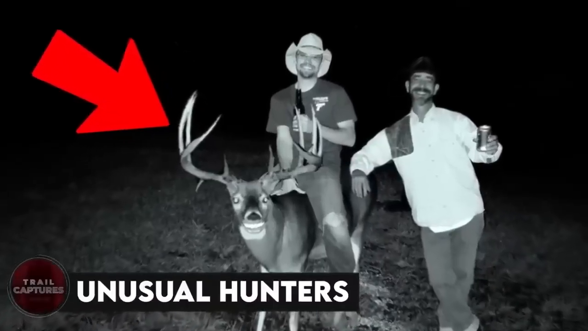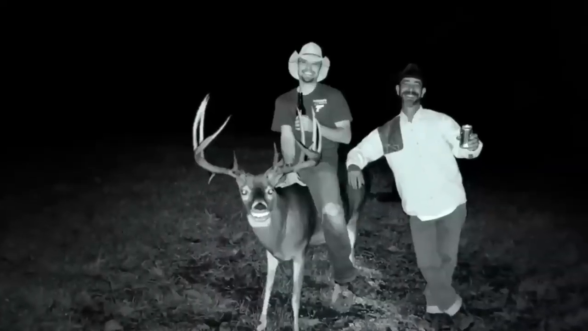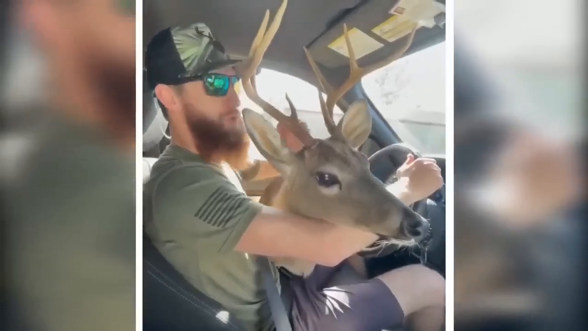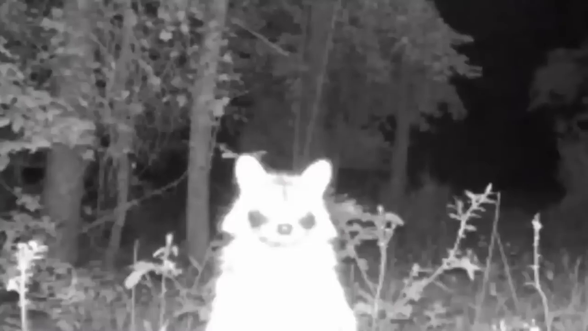Unusual hunters. Usually, we see hunters posing with their hunts, not living animals, but these two decided not to shoot the buck as it was very friendly towards them. Being so calm and casually approaching the humans, the animal made them realize that they can just be friends, and this picture is a testament to the astounding friendship they've developed.